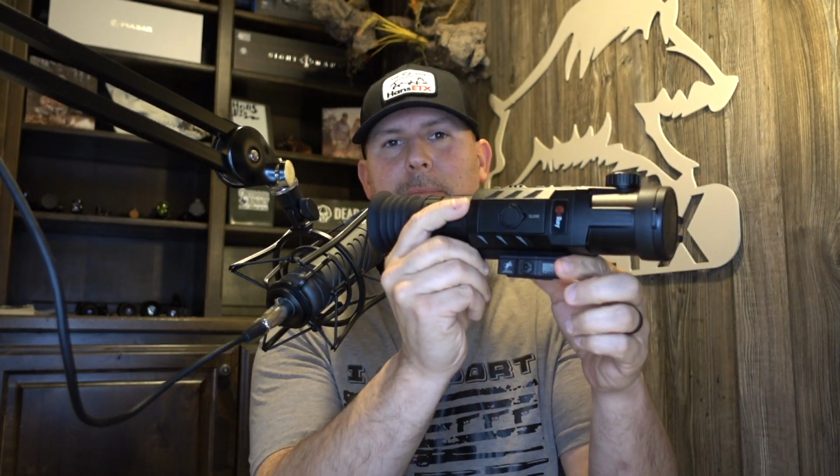I'm not saying free, but included in the Alpha package, you get an extra battery, you get the American Defense Manufacturing quick release mount, so that comes included in it. You're getting the new upgraded housing with the coyote tan color, the magnetic charging port, the different focus knob on there. So there's a lot of things in that $1,000, but it is the same scope on the inside, the same picture image, the same processor, everything. It's just really the difference is aesthetics. So just so you know, it cleared up any confusion about the Rico and the Alpha.